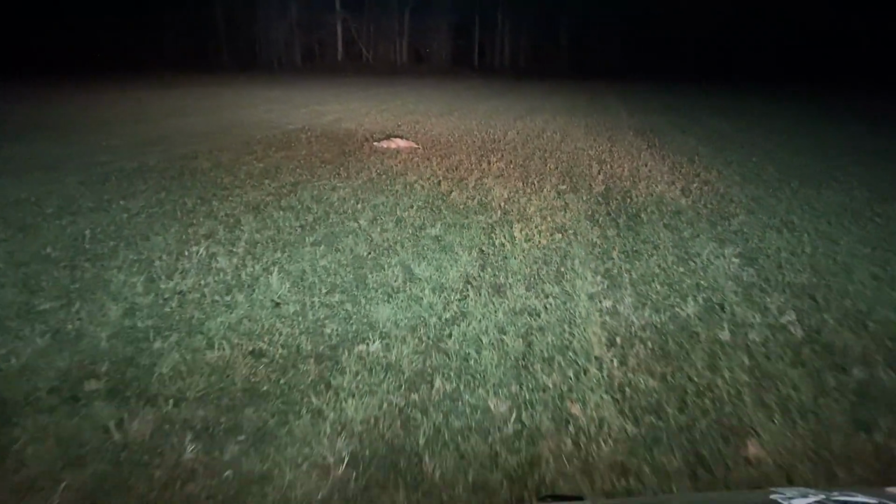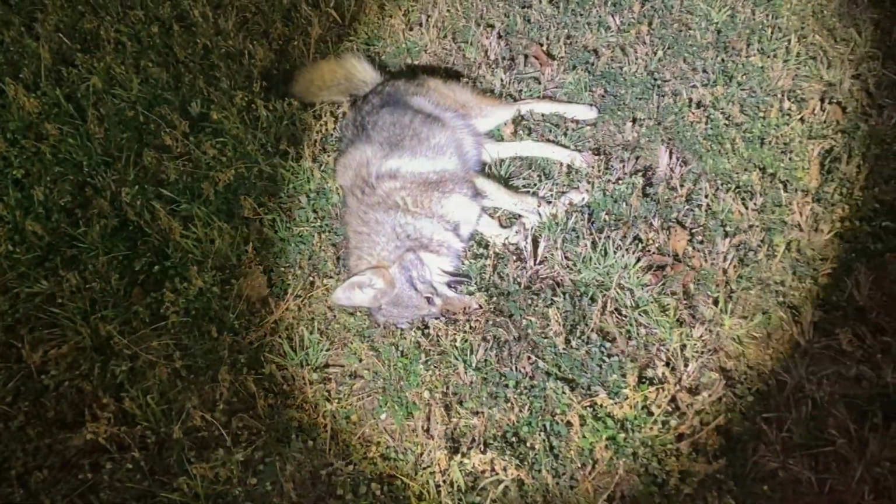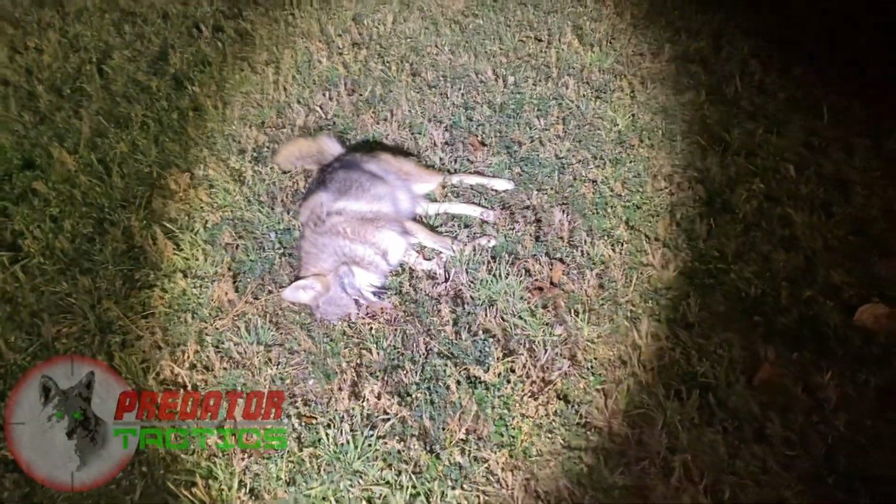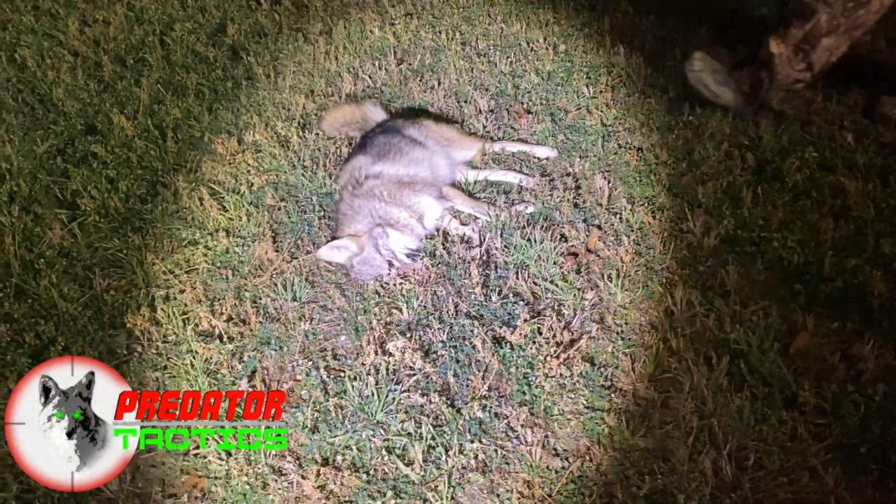Well, here we are pulling up on dog number 1 so far in the first stand. Getting ready to find out. I don't know if it's the one I shot or not. We're going to find out. Get out and scope him out. I do not think that's the same dog. We're getting ready to find out. Come on in here. Shut that down if you want, Jamie. Just shut everything down. I got this light.